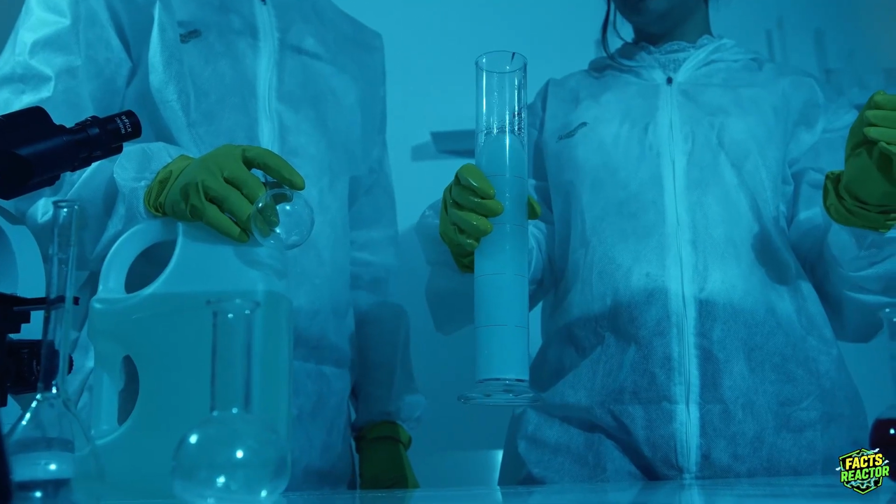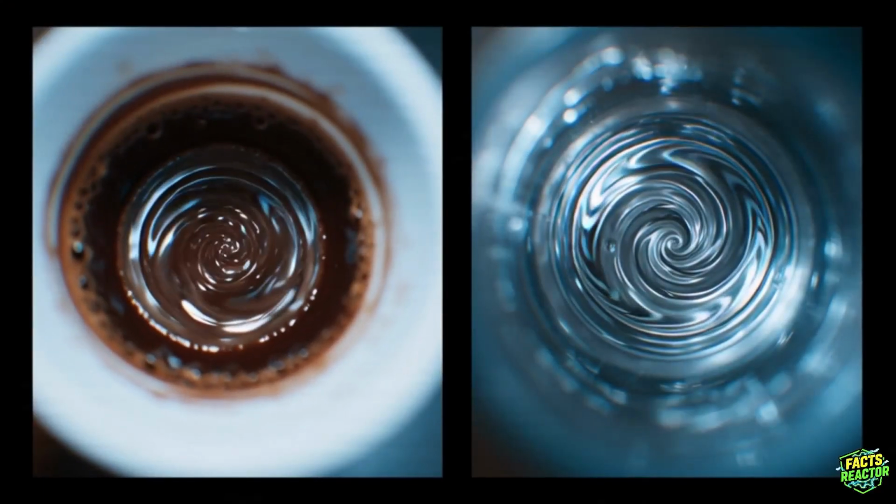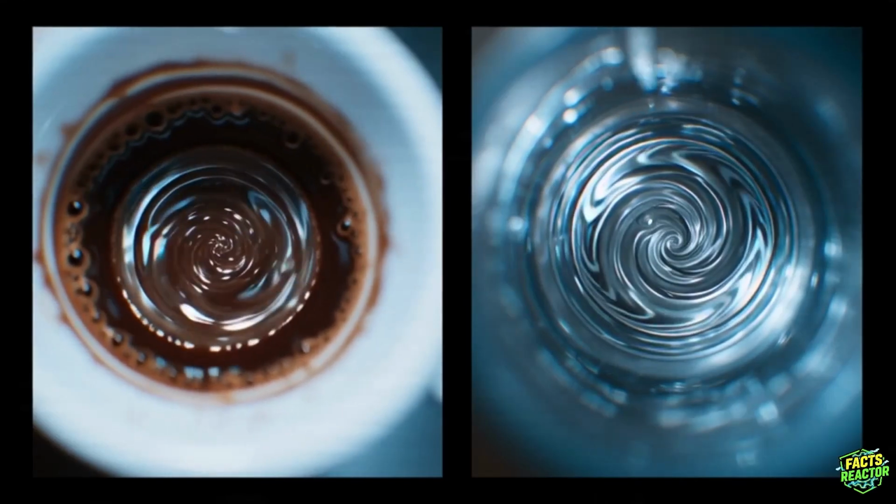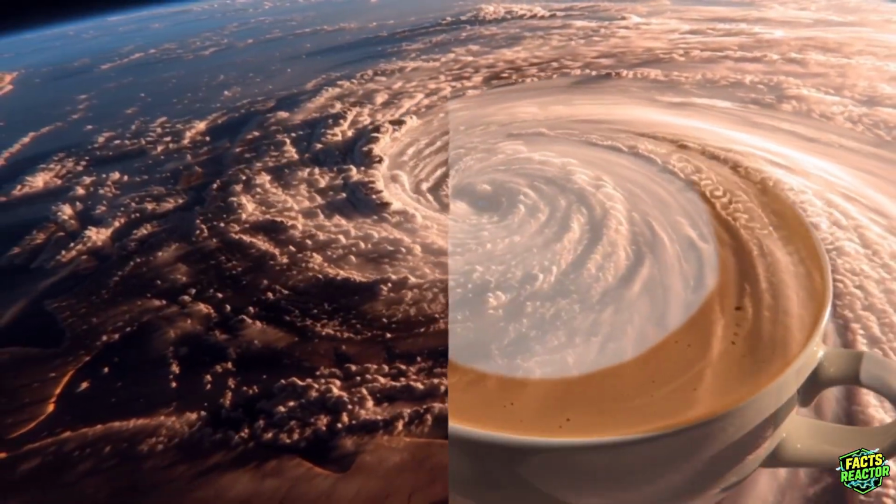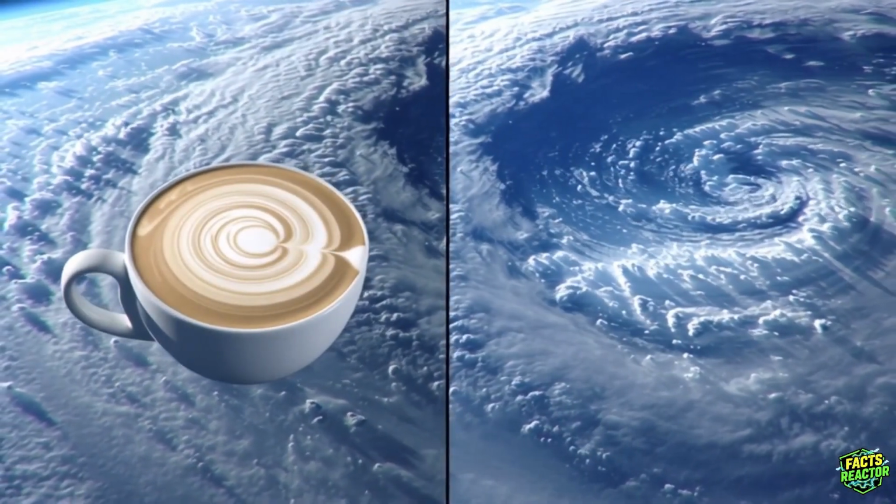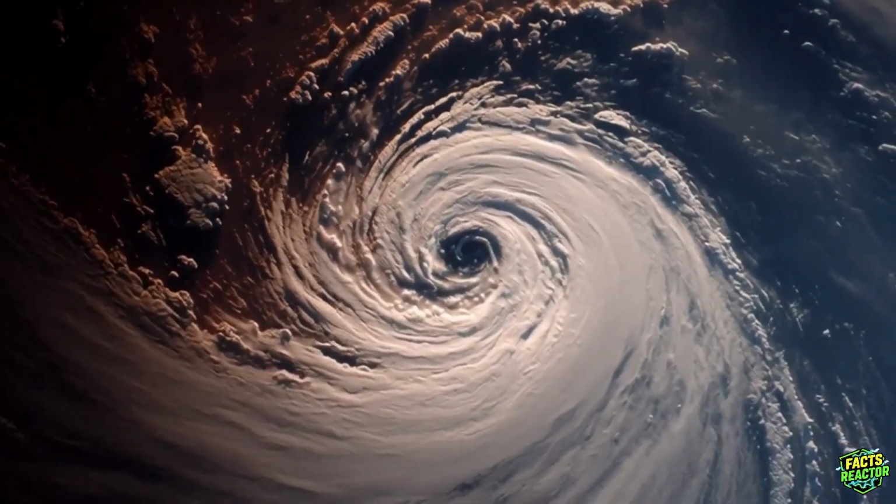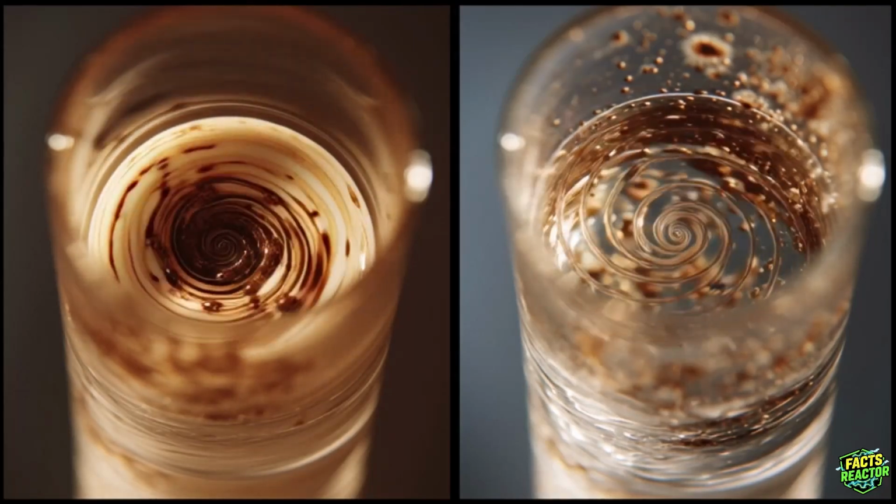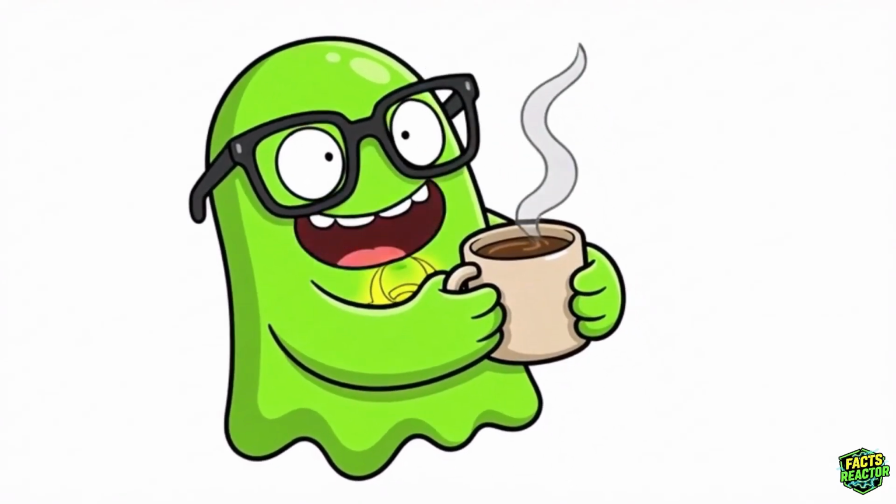And scientists, they literally use coffee stirring experiments to model turbulence because it's cheap, repeatable, and behaves exactly like the real thing. In fact, researchers at MIT published a paper using coffee stirring patterns to model hurricane formation. Same spiral, same vortex dynamics, same physics. Your $4 latte is mimicking one of nature's most destructive forces. So I'm basically drinking a tiny hurricane?